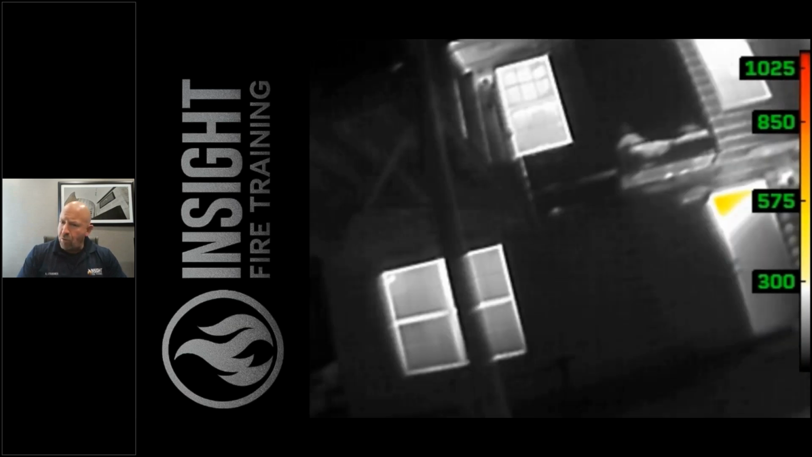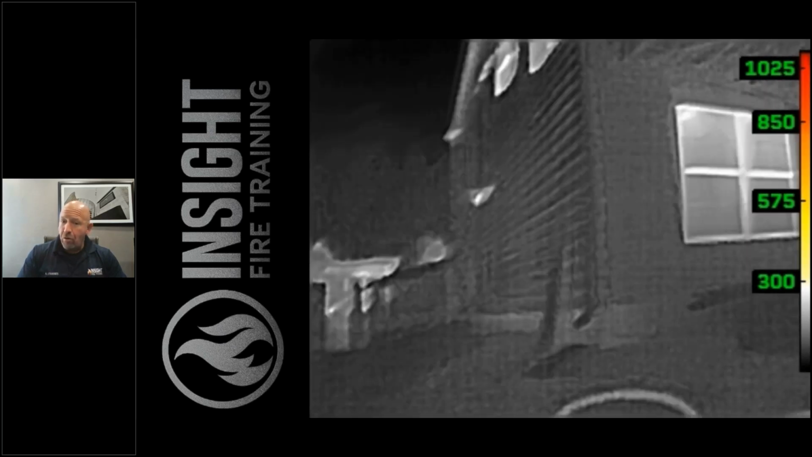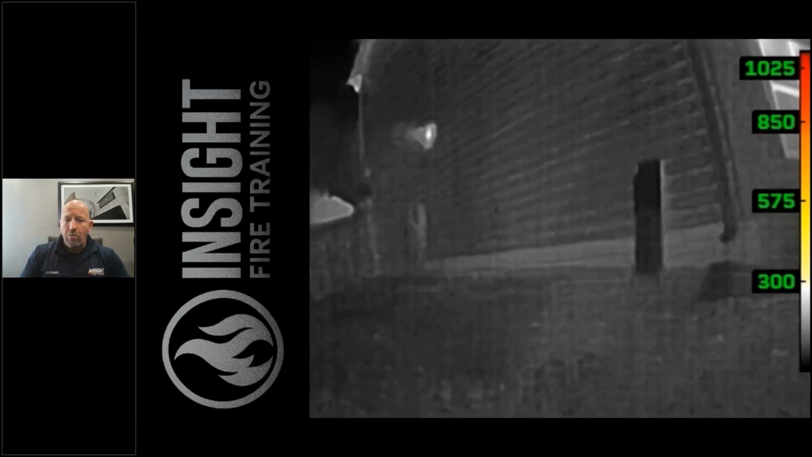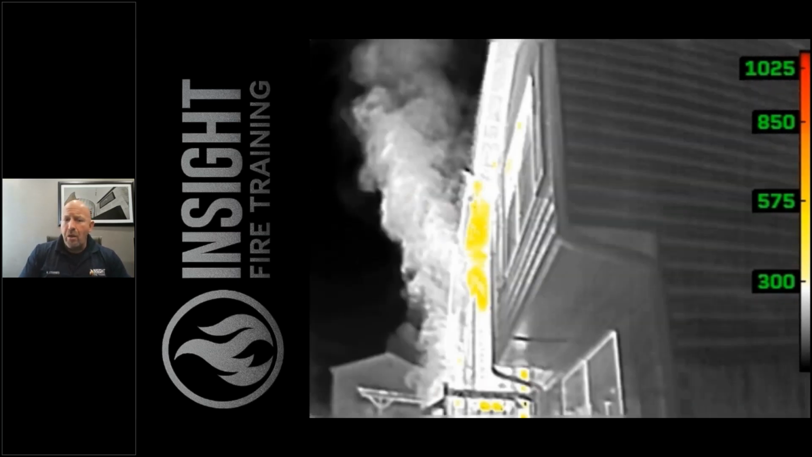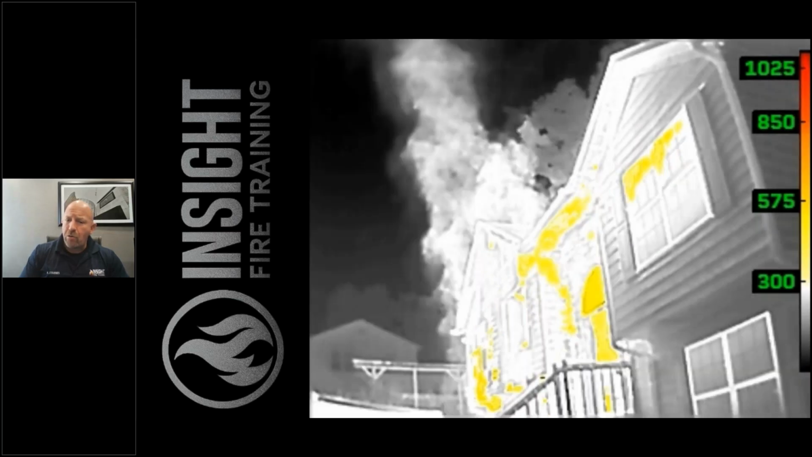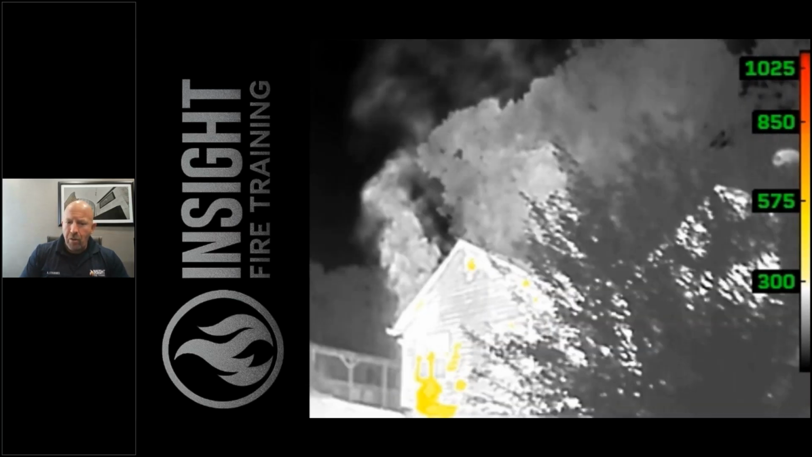We see thermal bridging around that door, showing heat coming through the door right there in the center of the Charlie side. We walk back around. I want you to look at this. One of the things we talk about in this program is that when we finish our 360, we compare it to our initial view. What has changed in that short little time that we did this walk around?